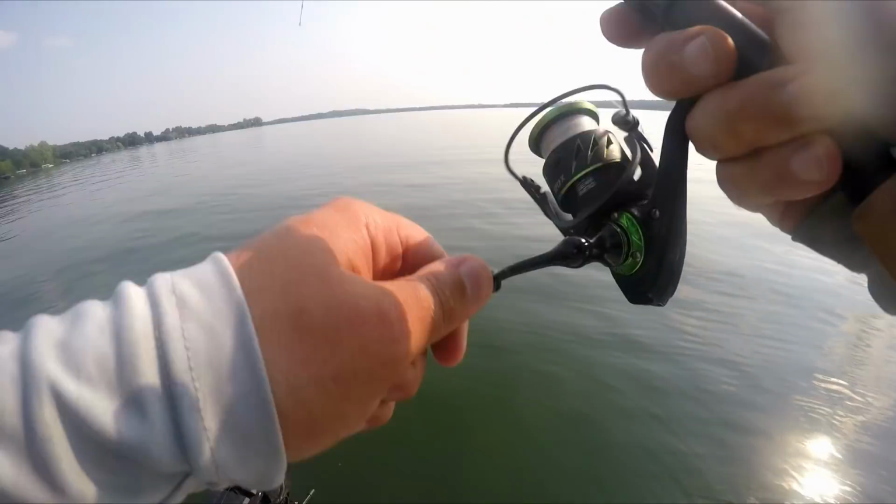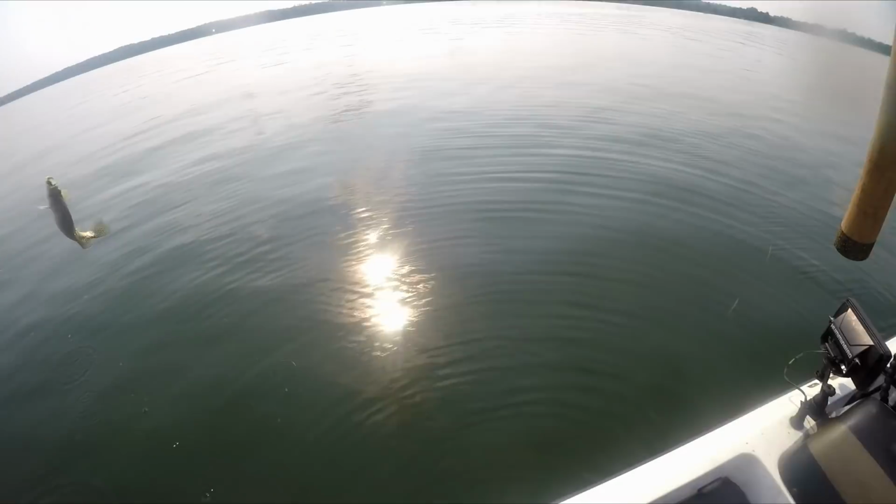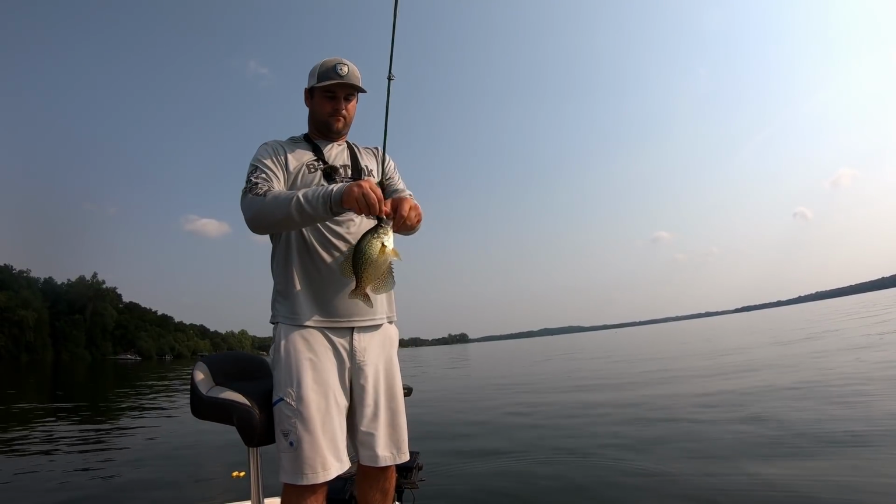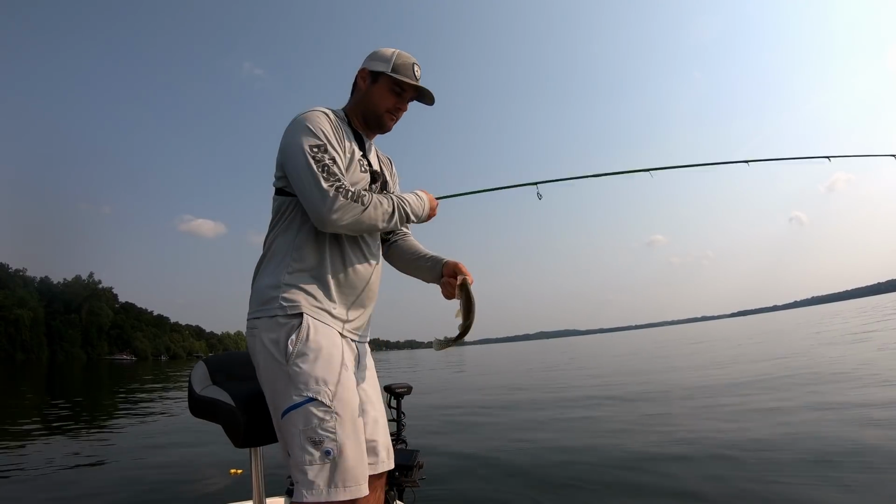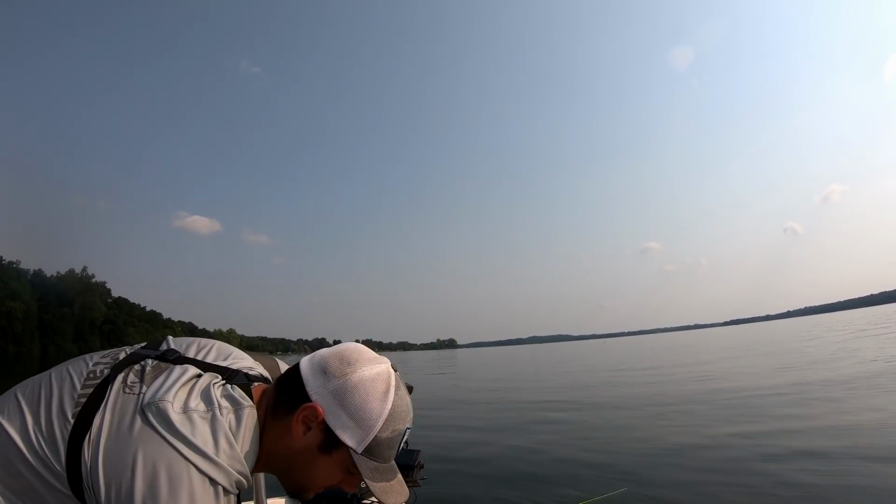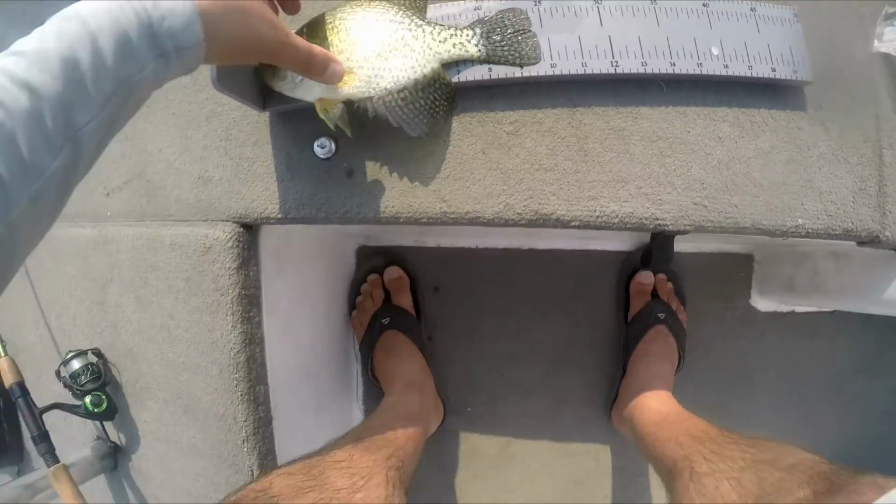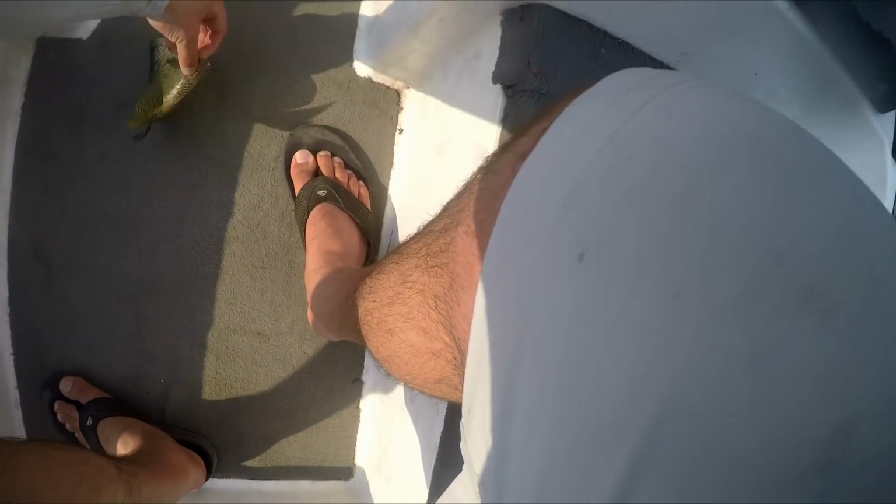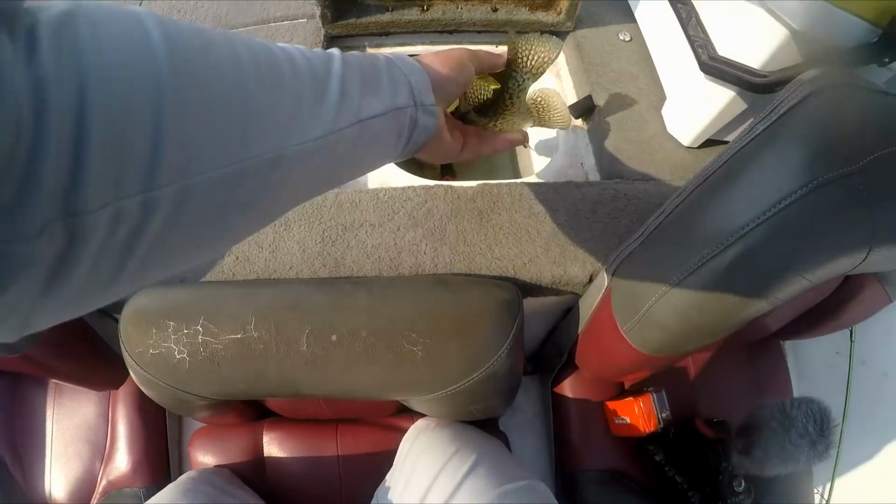There's one. There we go. That's a good one. There's a good eater. This guy is gonna go in the live well. Throw him on the bump board real quick. There we go, 9 3/4. Don't flop out of the boat, man. I realize it's flopping crappie's boat, but I don't need you to flop out of the boat. You gotta flop into the frying pan later today.